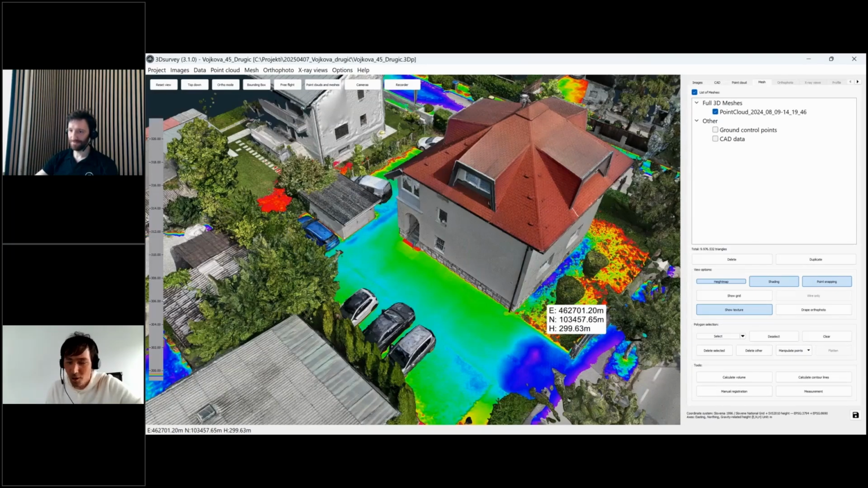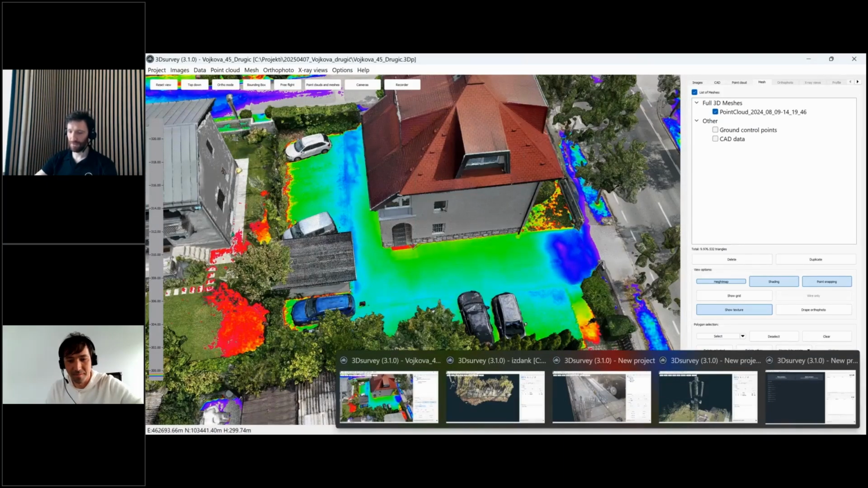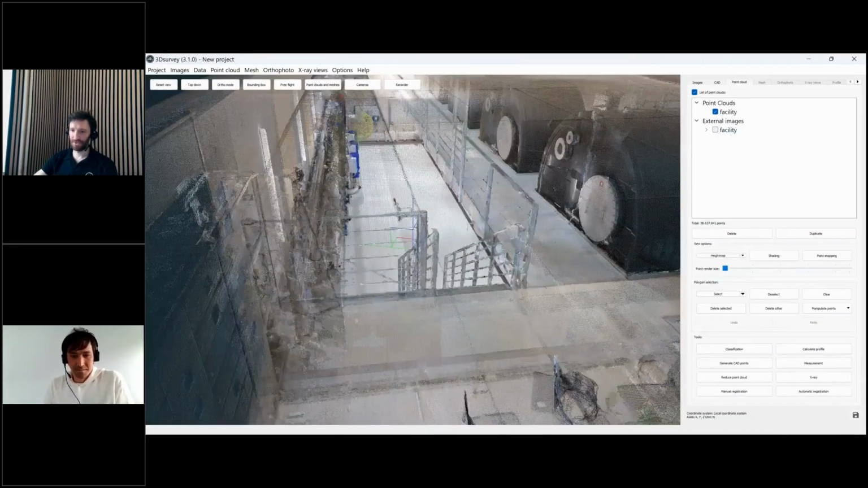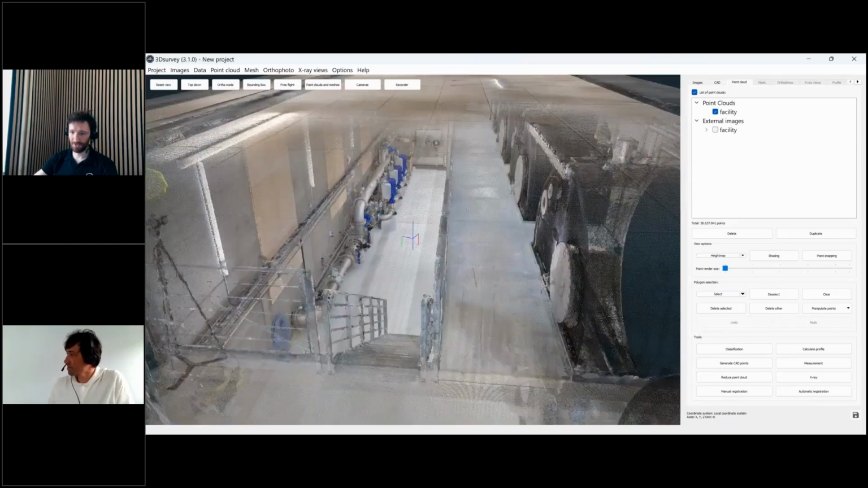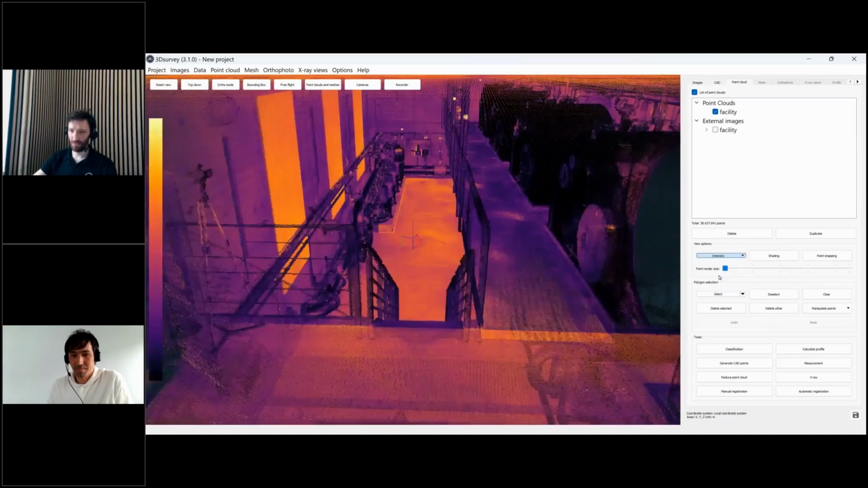Mattia, did you already mention how it works for the laser scanner, so intensity and that kind of stuff? No, yeah, of course. We can also work on the laser scanner data. If I show you on this one, for example, this is the indoor scan. Hard to do something like this with photogrammetry, but that's what laser scanners are for. You can also switch here on the height map to intensity. And now the height map is showing us intensity.